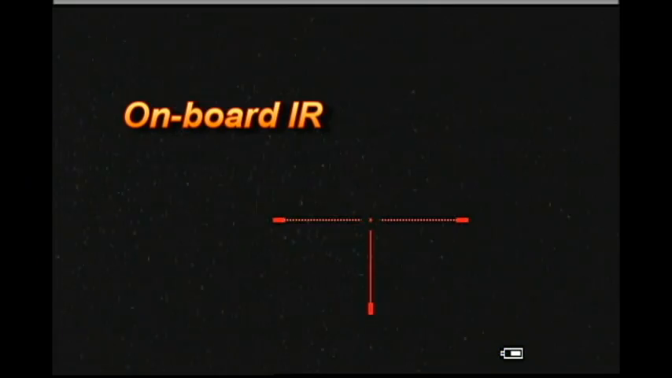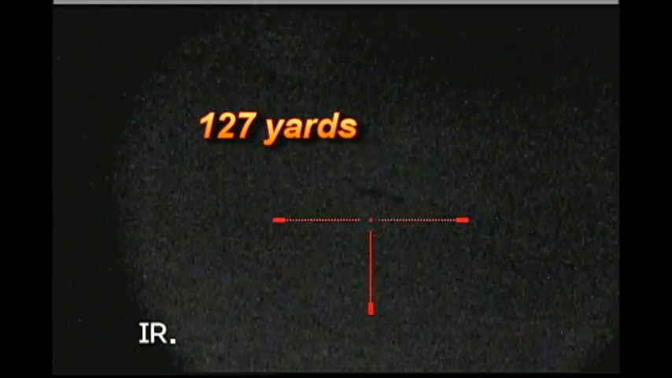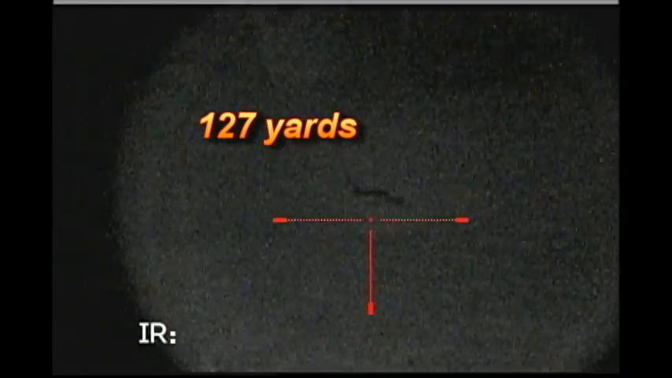Now I'm going to try the onboard IR. This is the first stage IR. I can begin to see a little bit of a shadow of the coyote. This is 127 yards. This is the second stage of the onboard IR, and this is the third stage.